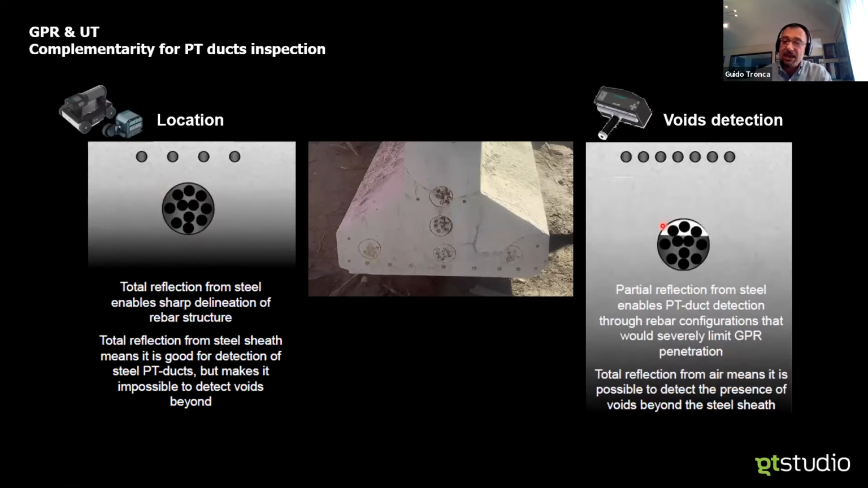While if we aim at looking at voids, then we can't rely on a locator that will be totally blinded by the amount of metal, but rather on a sonic device able to penetrate through the first layer, the metallic sheet, and give us high intensity in case of voids.